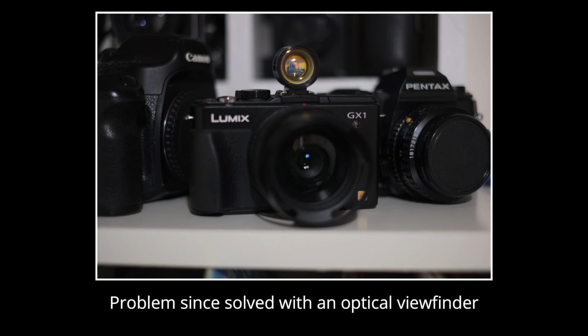And that's the problem with this camera as well. Bright light conditions are great for infrared, but this camera doesn't have a viewfinder, so you're limited to using the LCD screen, which does make compositions occasionally a little bit difficult. And just as a recap, this one has been converted to 830 nanometers infrared. When you look at it on the screen raw, I'll put an image up now, it just comes out purple.